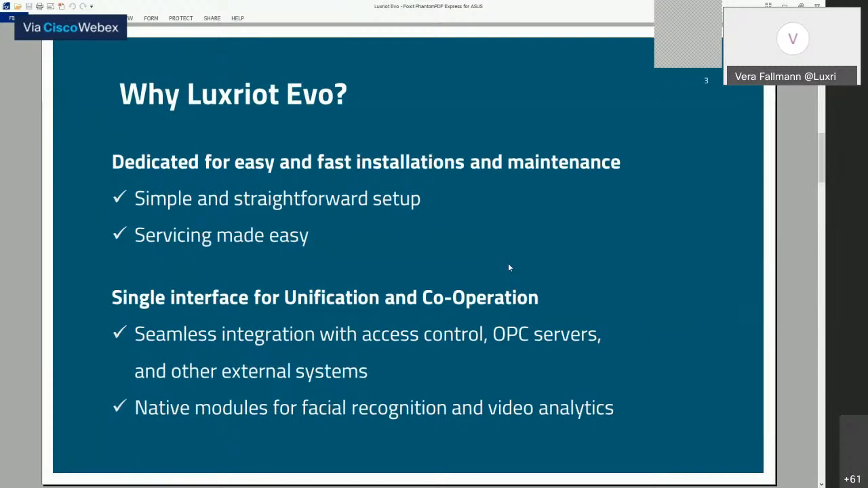We are dedicated to easy and fast installation and maintenance. You will save time and resources with a lightweight and quick to deploy package. And you won't experience notorious and cumbersome external software dependencies, but rather a simple, straightforward setup process. We make servicing easy with an advanced site health and maintenance toolset supported by a self-monitoring watchdog feature.